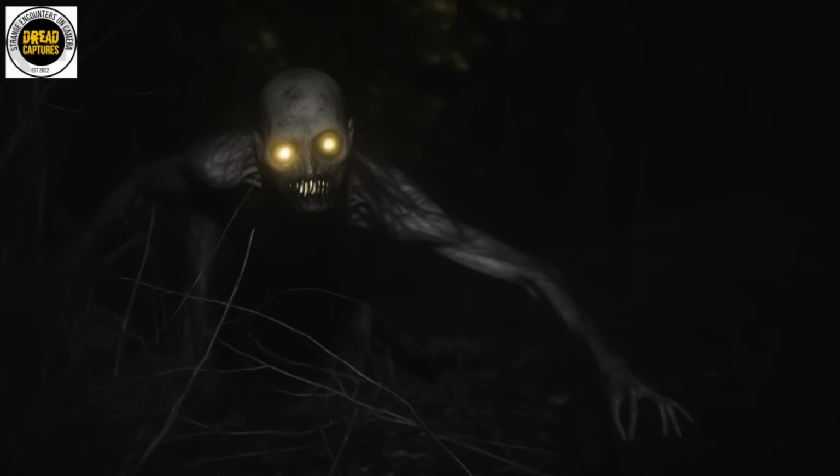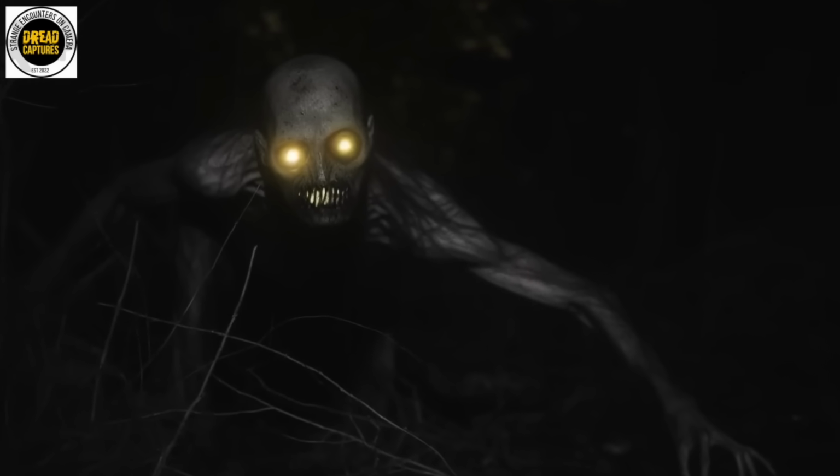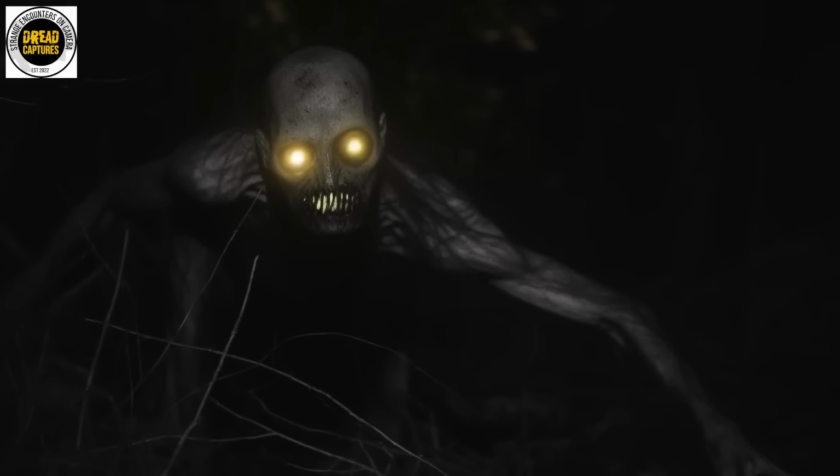Viewers were quick to draw comparisons. Some people said it's an alien, but the majority pointed out the similarities to the rake. What do we think this could be? This footage has always creeped me out. Genuine sighting, or just the product of low-quality footage and imagination?